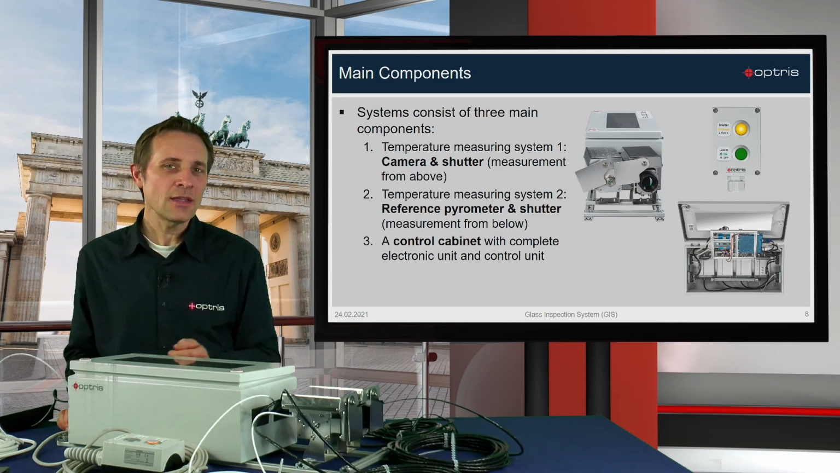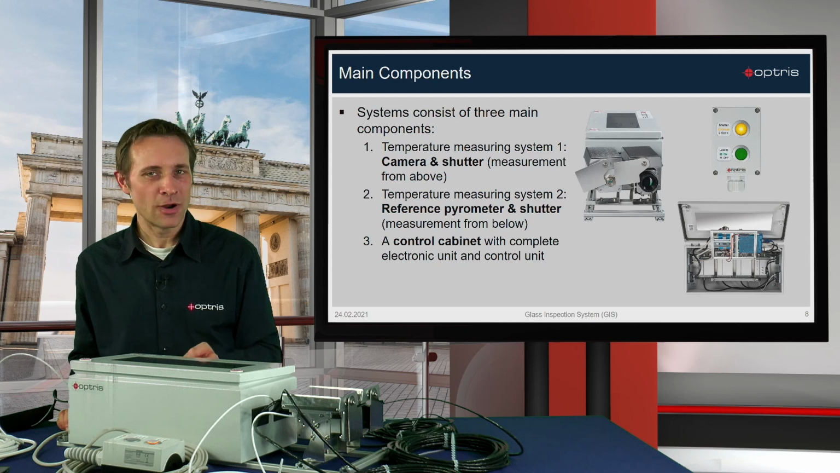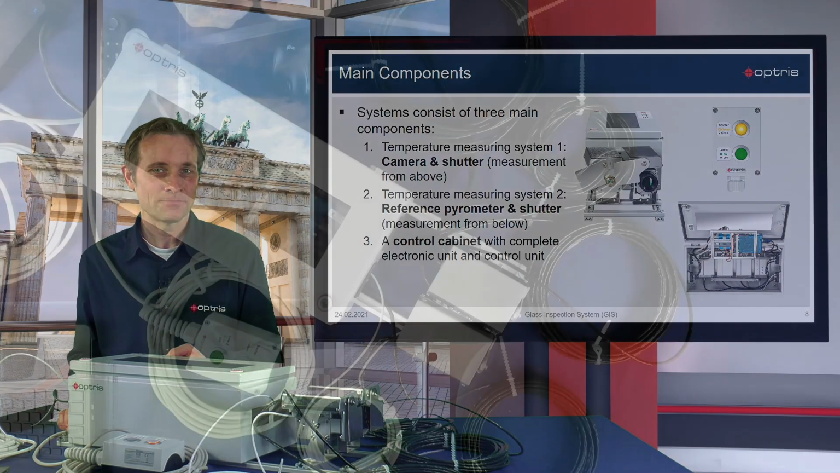Also what you get with the delivery is a certificate of calibration for the CTG5 sensor, and for sure you will also get the Pix Connect software, which is free for you.